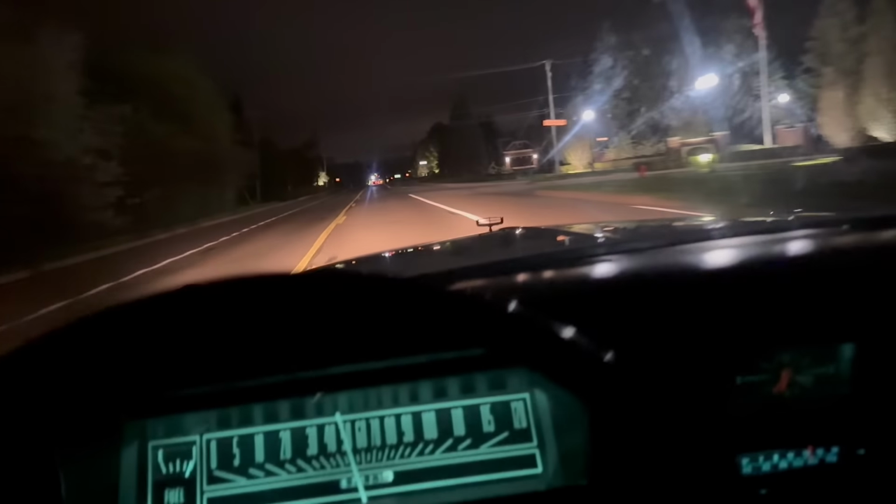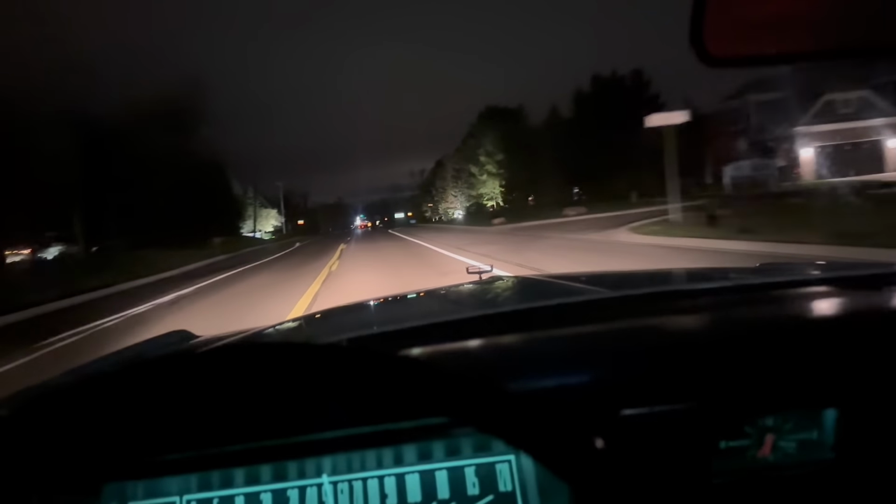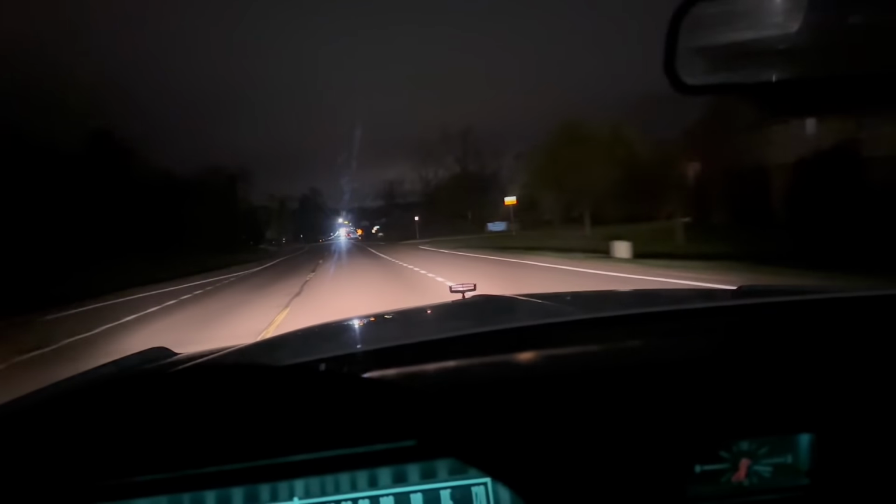And you're just up to speed so quickly. And the engine doesn't even rev. It's hilarious. I don't even think it topped 2,500 RPM accelerating there.